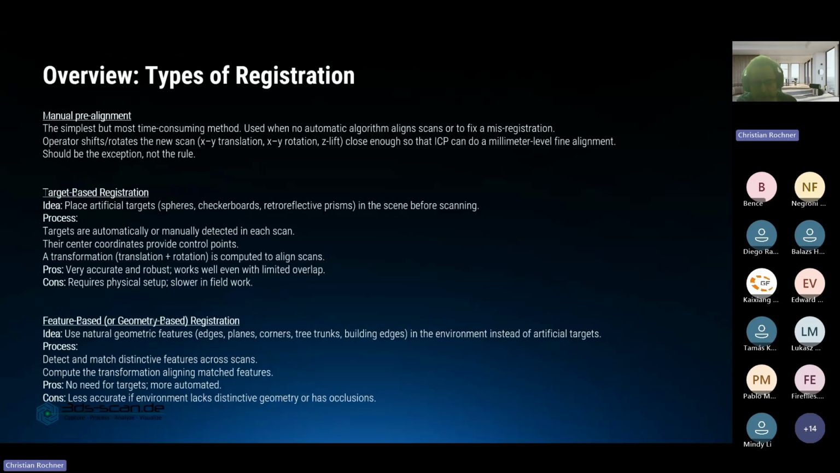Then we have the feature-based or geometry-based registration. The idea here is to use natural geometric features like edges, planes, trunks, or building edges, identify them, and do the alignment or registration over these features. No artificial targets are needed here. Features are detected and matched across the scans, and then a transformation is created to align back to the previous scan. No need for targets.